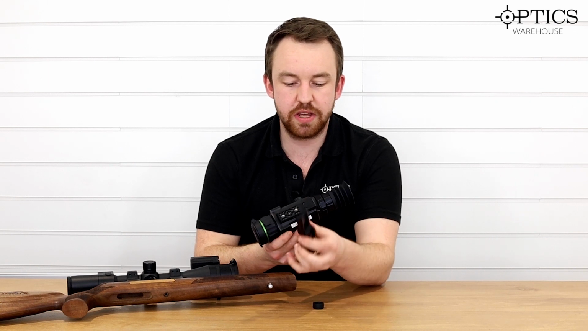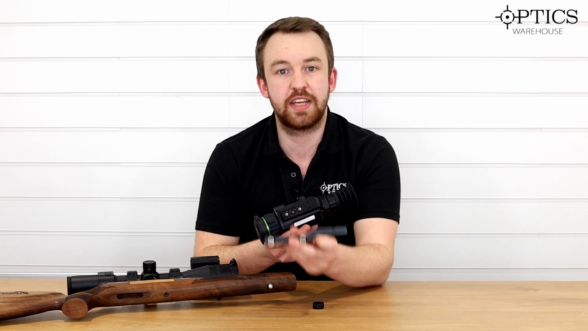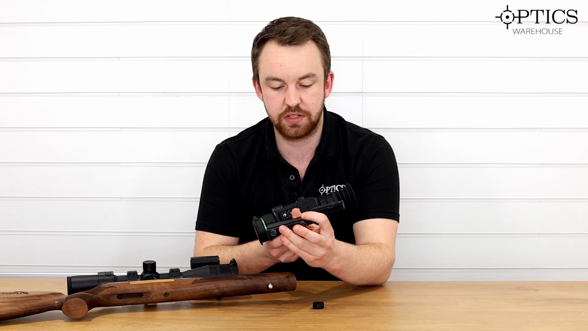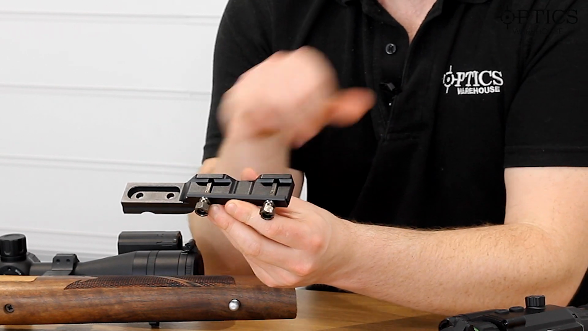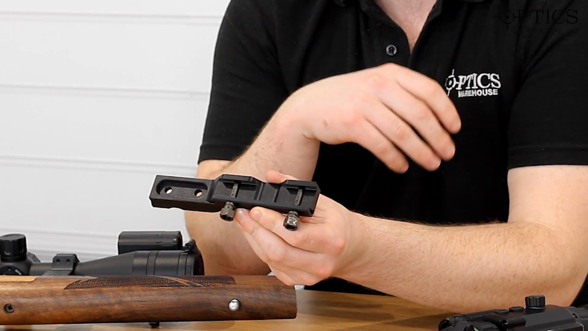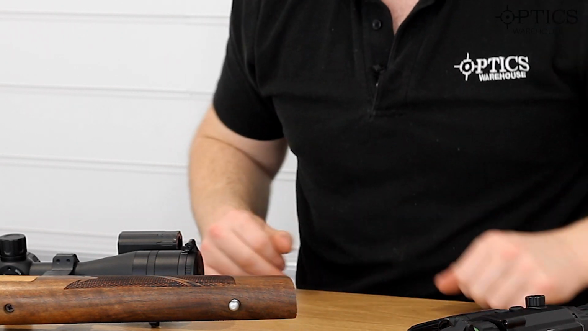This, of course, as well as the Cheetahs, can be used for the Panthers and can be used for the Thunder rail systems as well. And that, of course, goes onto a Picatinny system there. And if you need to, then of course you need to buy a Picatinny rail for your rifle. So that's just a quick run through for the Cheetah.